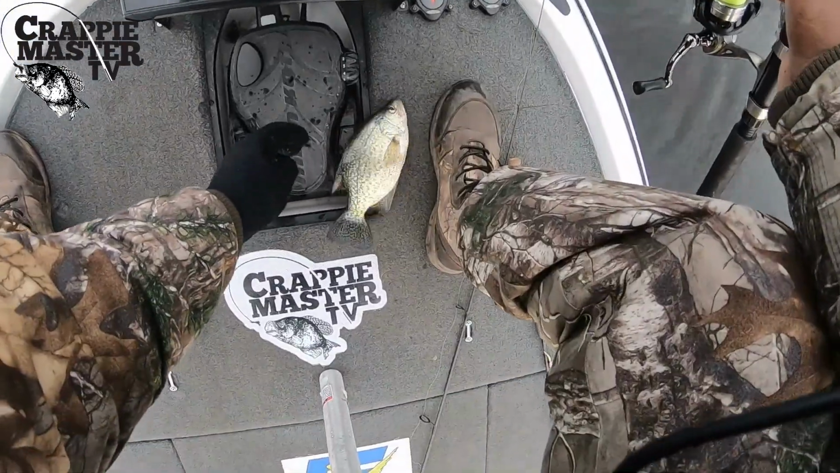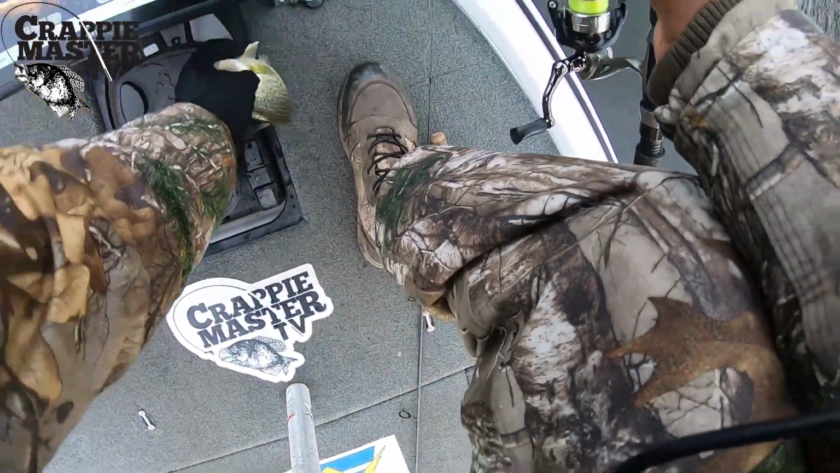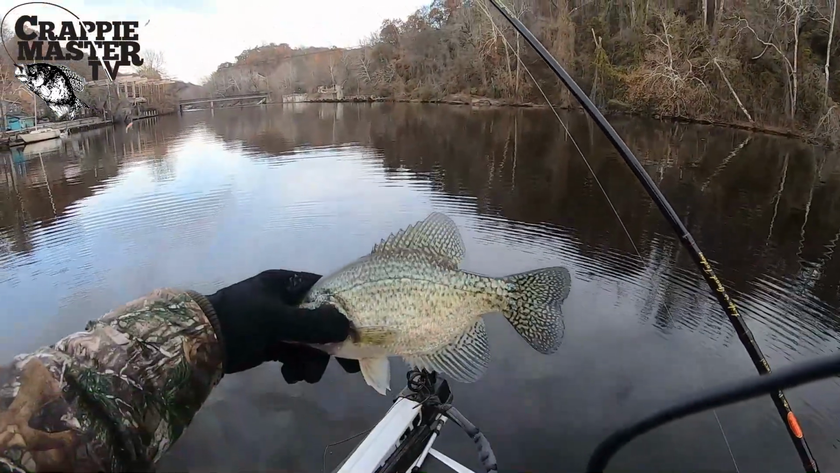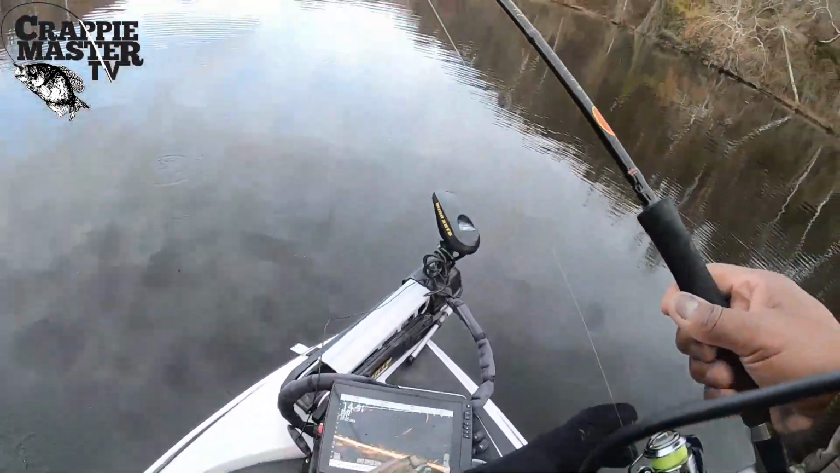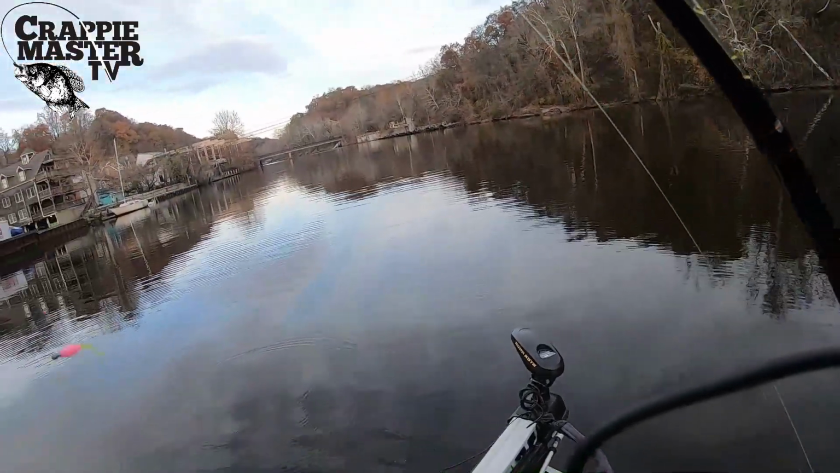All right, we got him here. We'll get him back in the water, let him live to fight another day. But a decent fish, just the same. You guys can see here we got him. Egg sac starting to form. So we'll get her back in the water and see if we can keep doing it.